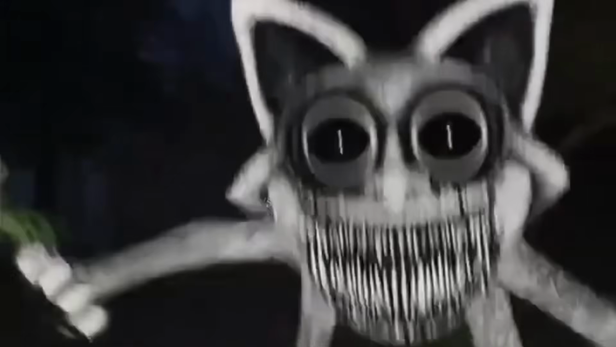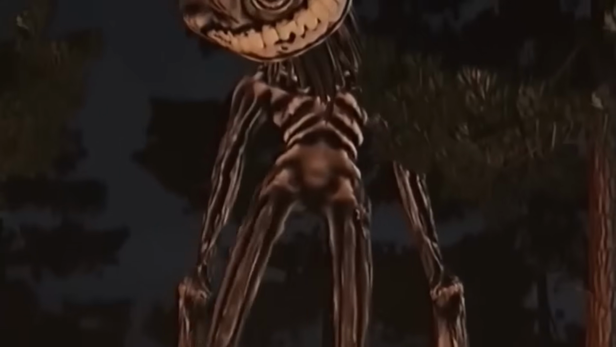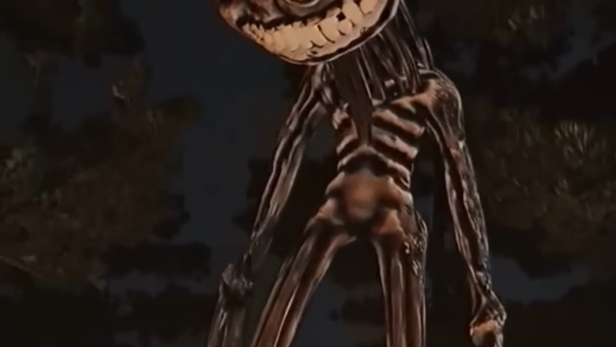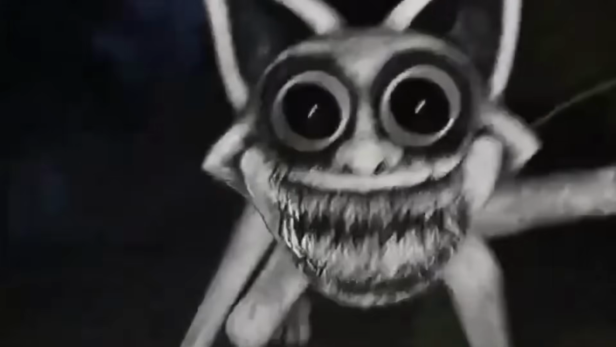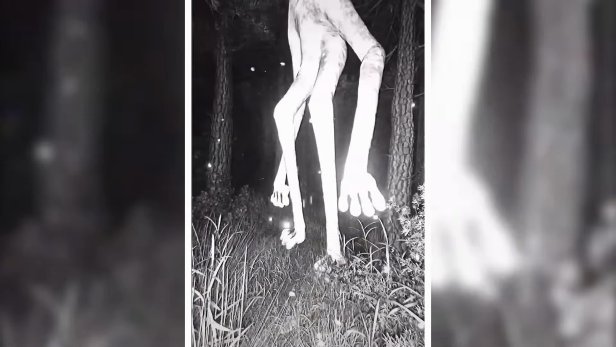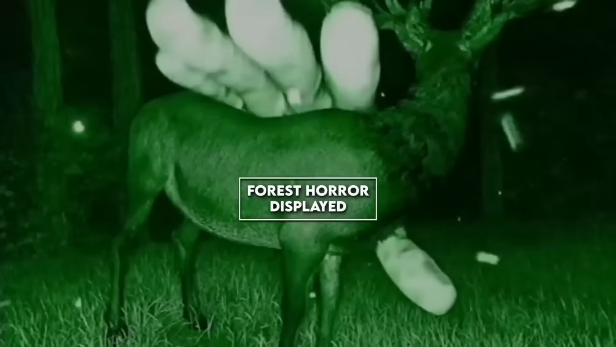However, the nightmare was far from over. The entity then unveiled an even more horrifying aspect of its being, revealing a massive skeletal head with its eyes that were so large it felt as though they were peering straight into the very soul of whoever was viewing the footage. This chilling manifestation left those who witnessed it in a state of complete shock and disbelief. This was a truly mind-blowing and hair-raising experience that will haunt those who have witnessed it for a long time.